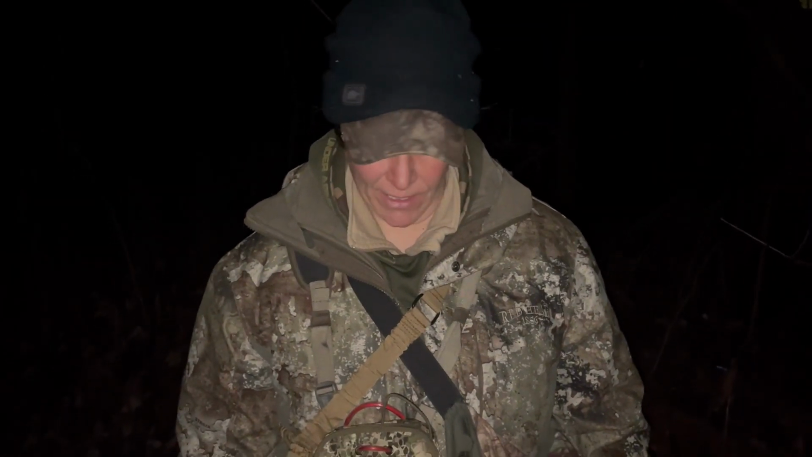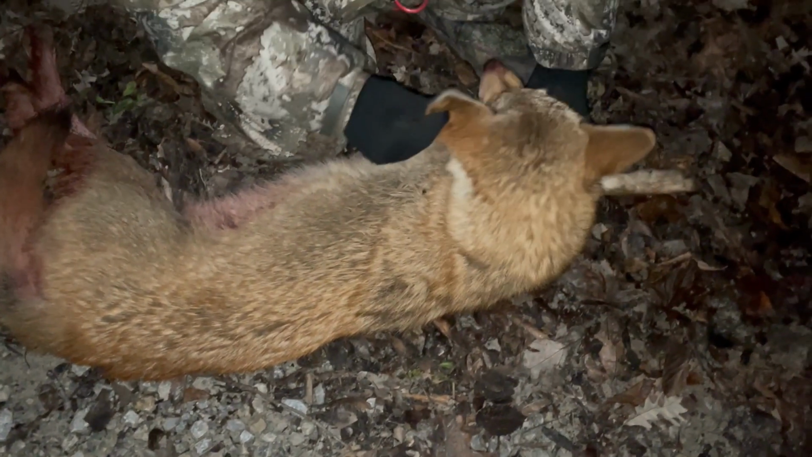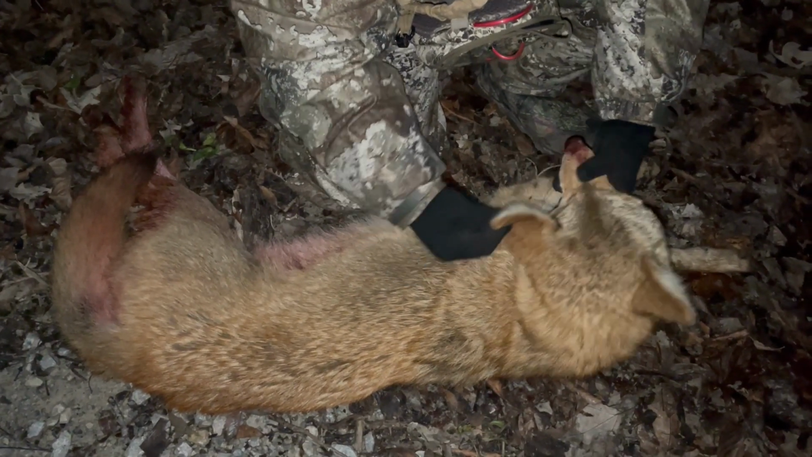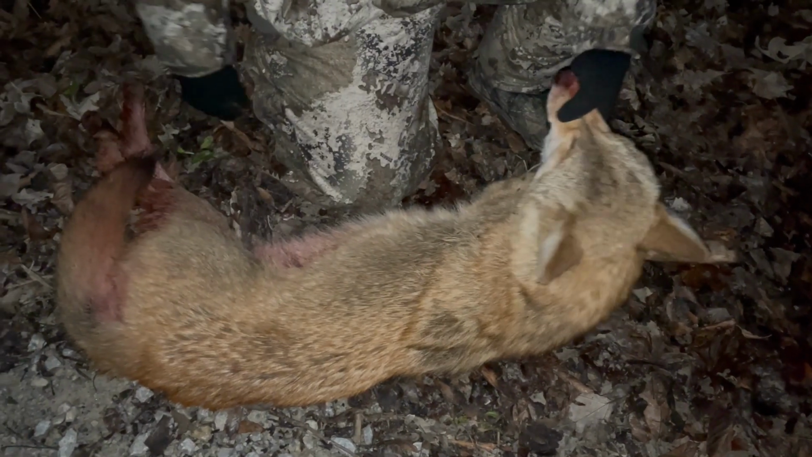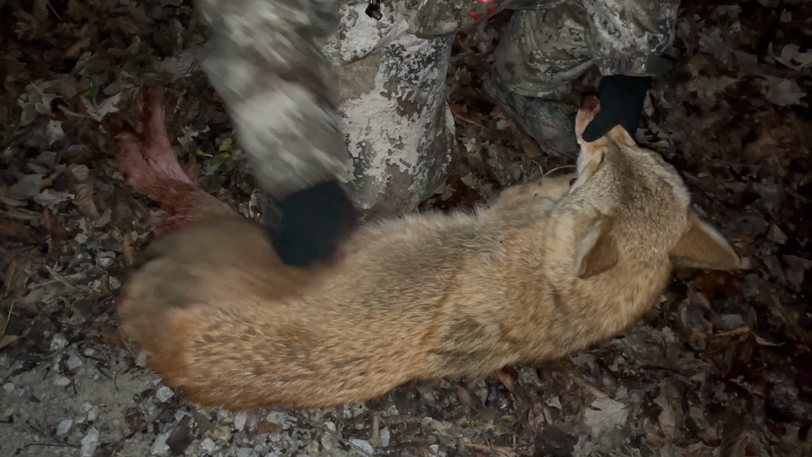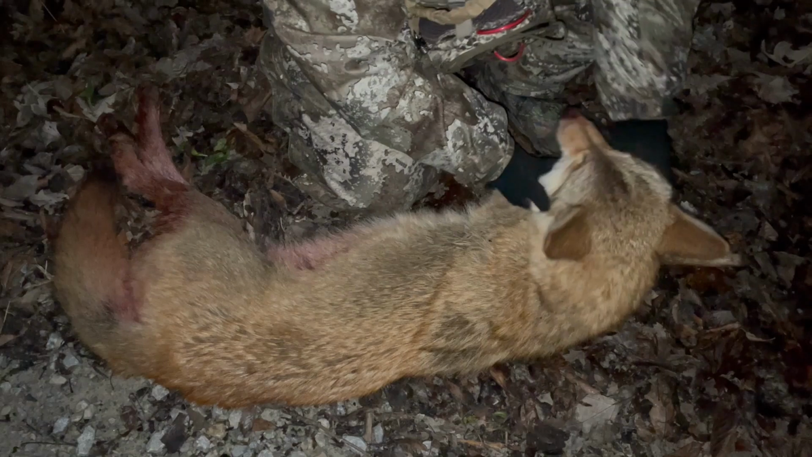So anyway, we catch up with it, and it's just about done. I did end up putting another shot in it to put it down, but if you did not know any better, this thing looks like a fox. This has to be one of the prettiest coyotes. He's got a little bit of scarring on his face, which is pretty cool. He has got to be one of the prettiest coyotes we've ever shot. He's a little muddy right now. We had to drag him back out through that ditch, but just a really pretty big male.